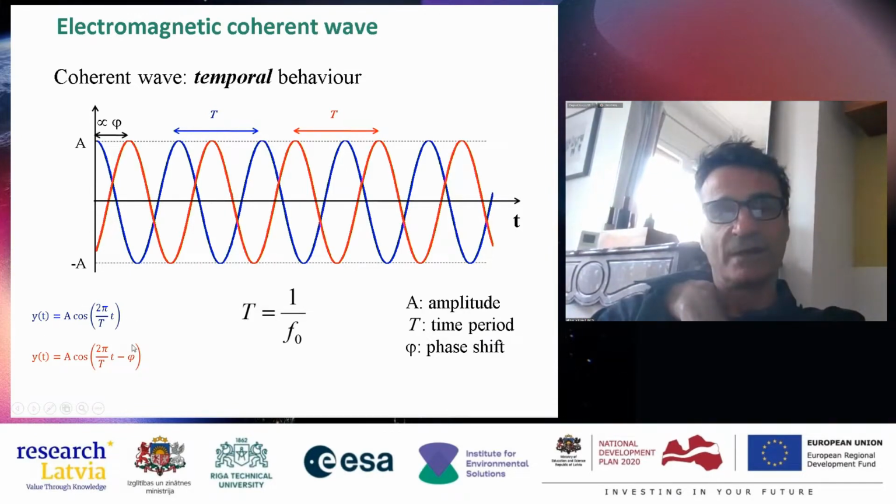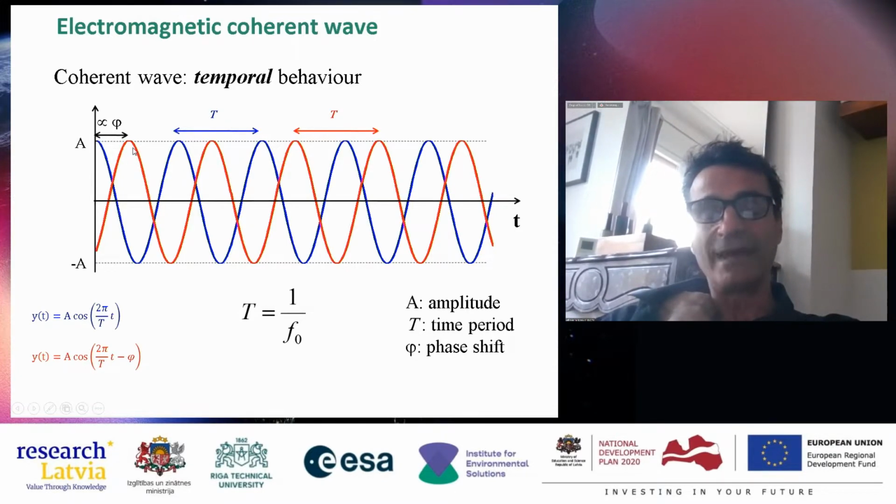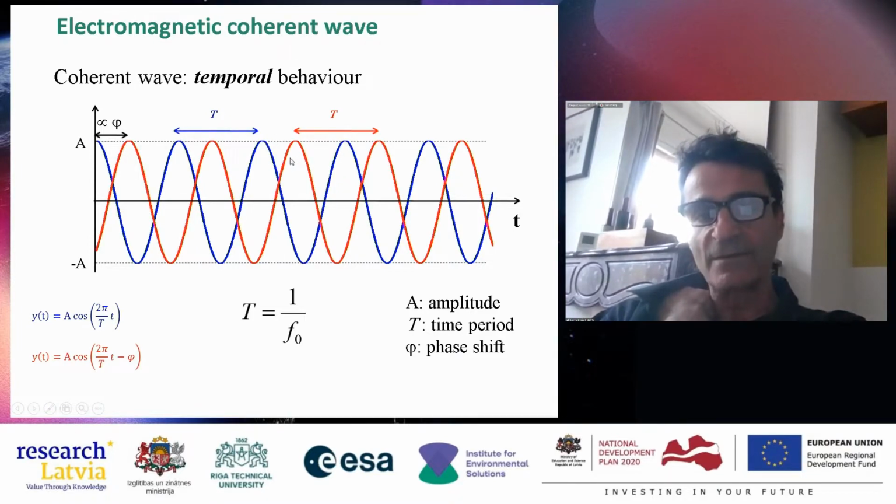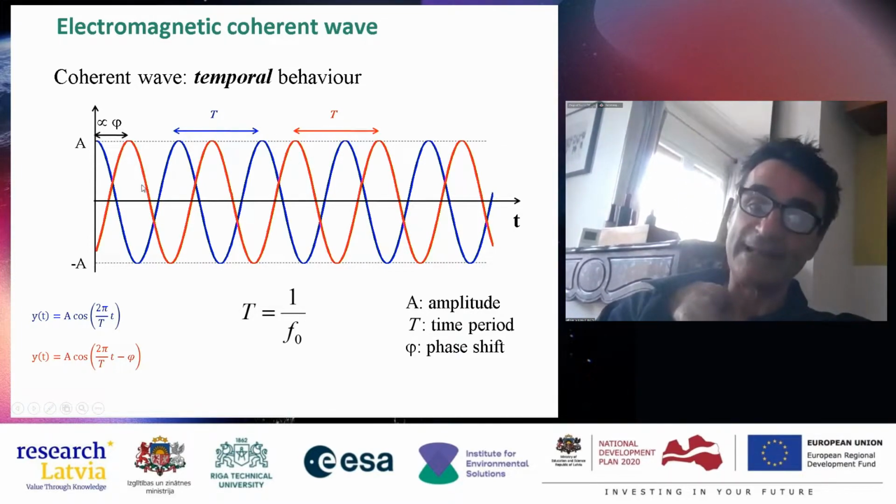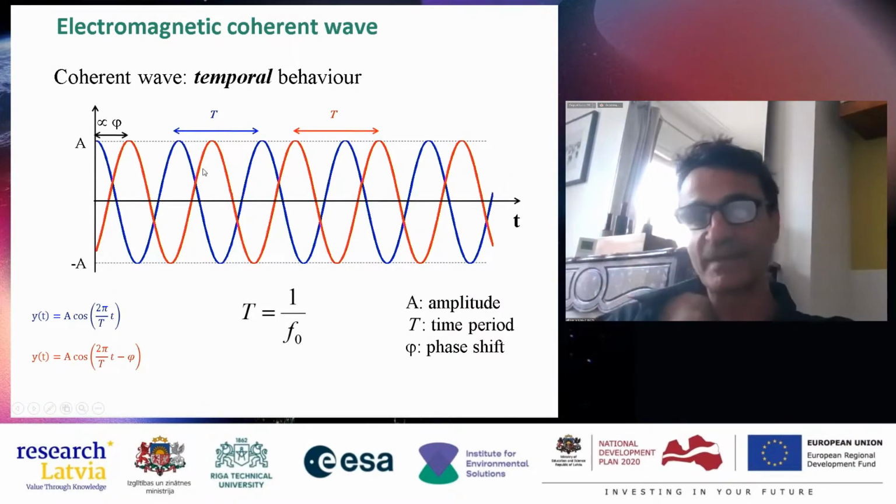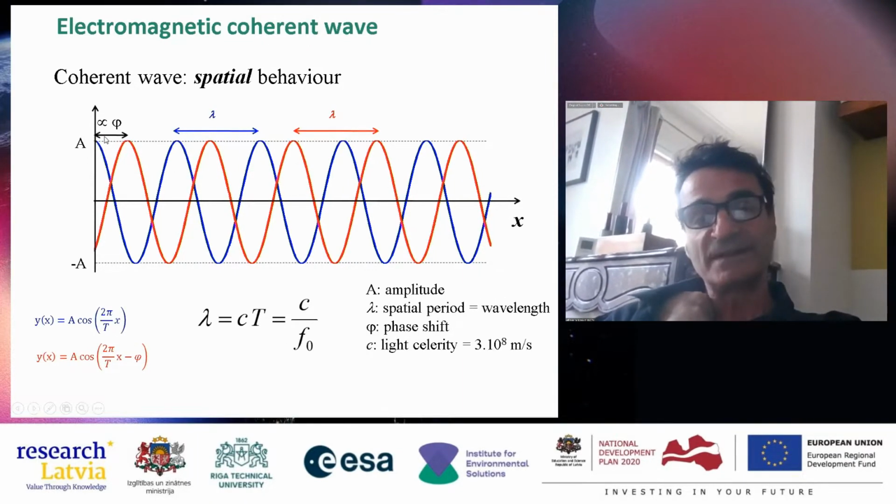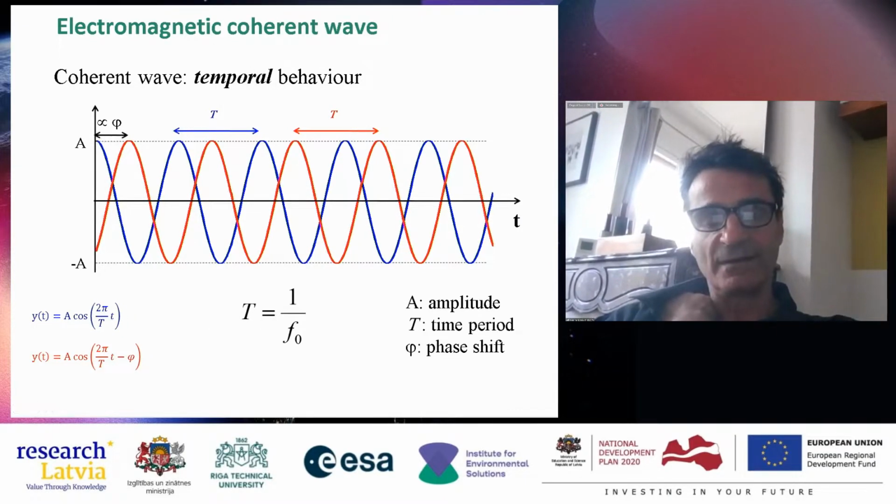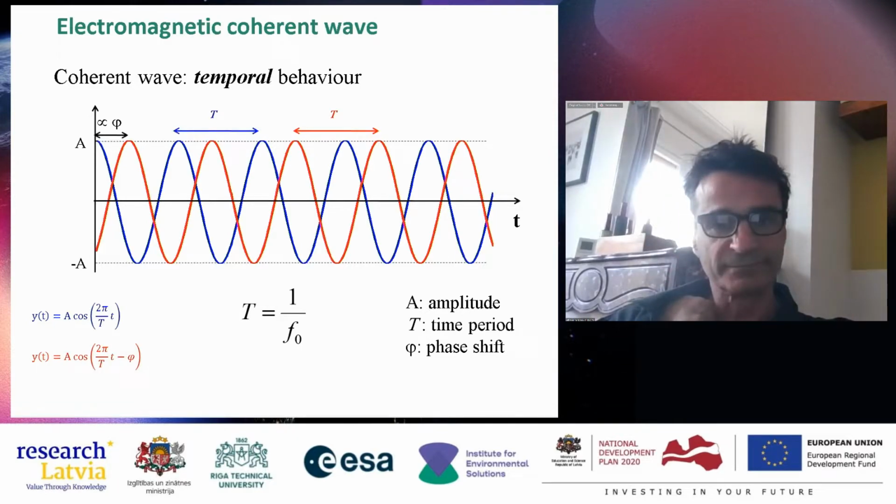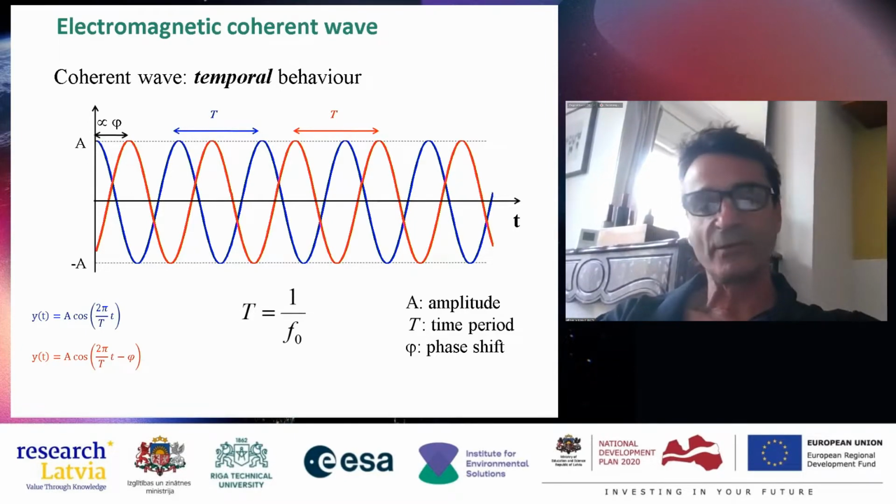It's okay. Now, you have just another parameter characterizing a coherent wave. It is when you look at the red wave, it's exactly the same as the blue wave, but there is a shift, a horizontal delay. And this corresponds to something which is proportional to what is called the phase.